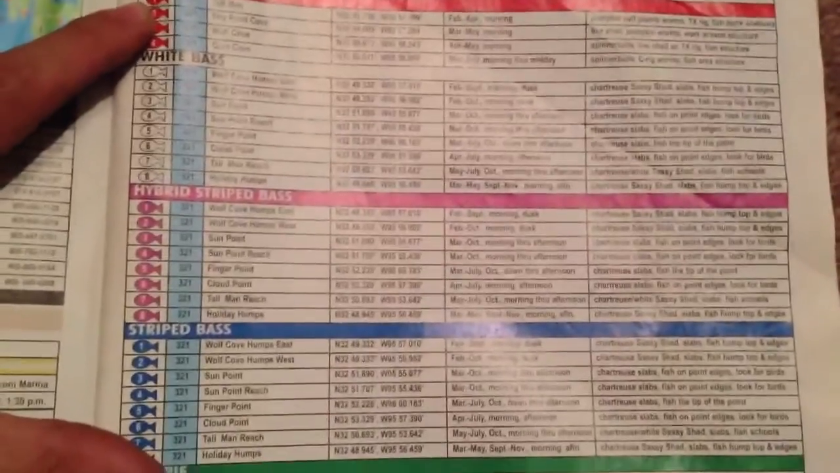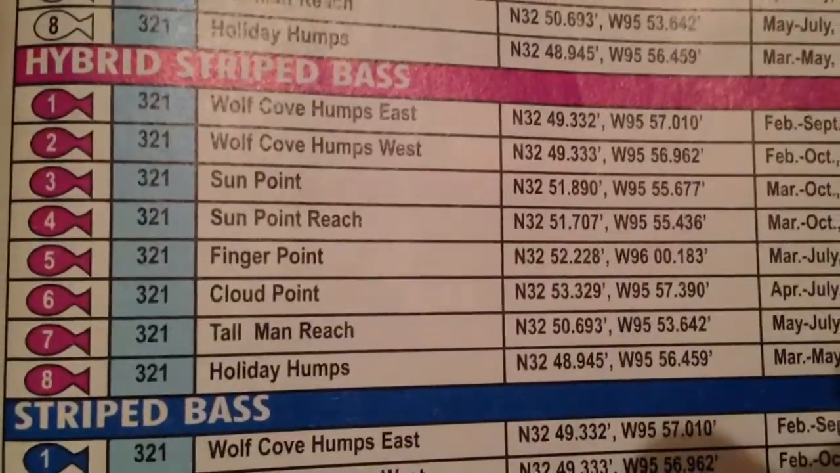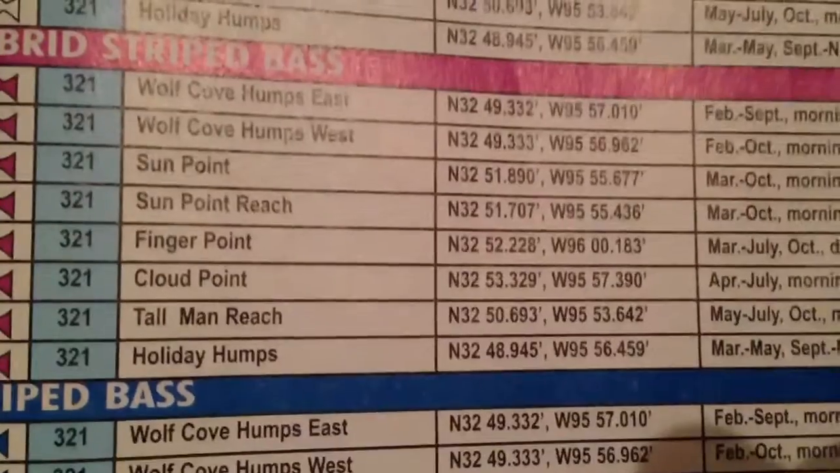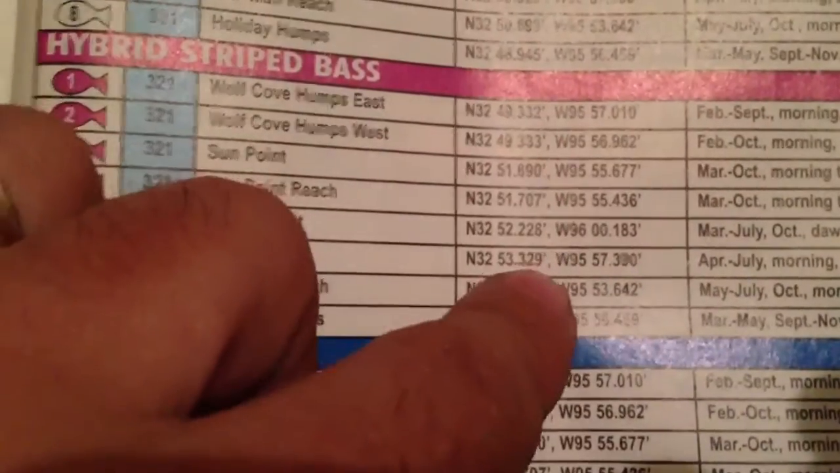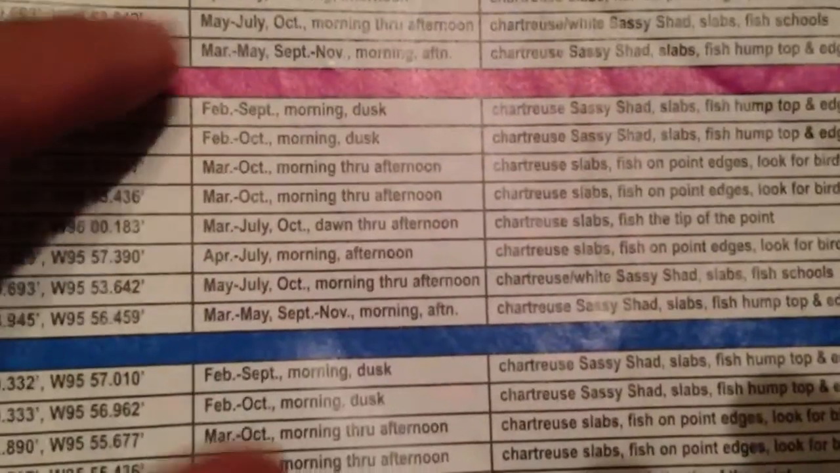But here it is. There's white bass, there's striped bass, and hybrid striped bass, sorry. But what I like is when I'm on the fishing forums and everyone says, oh, we're catching them at Wolf Cove. I know where Wolf Cove's at now because of this. So I've saved the GPS coordinates into my Humminbird. The only bad thing is I haven't figured this out, and maybe I'll figure it out later, or maybe Humminbird will add it. But this type of information, I can't save into the Humminbird. I wish I could.